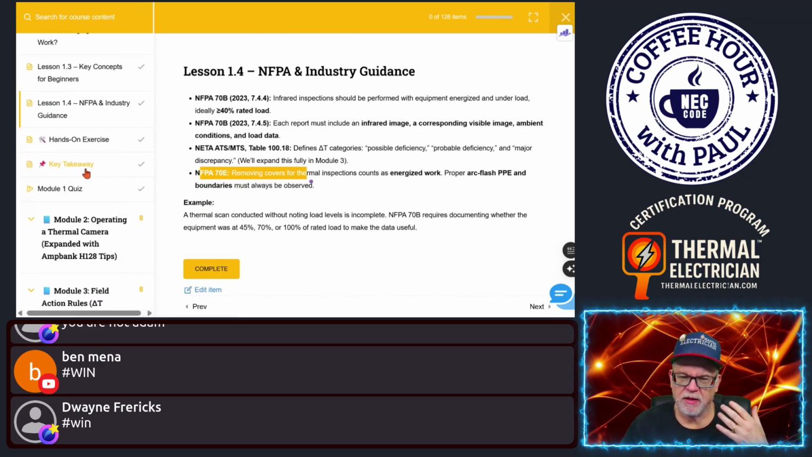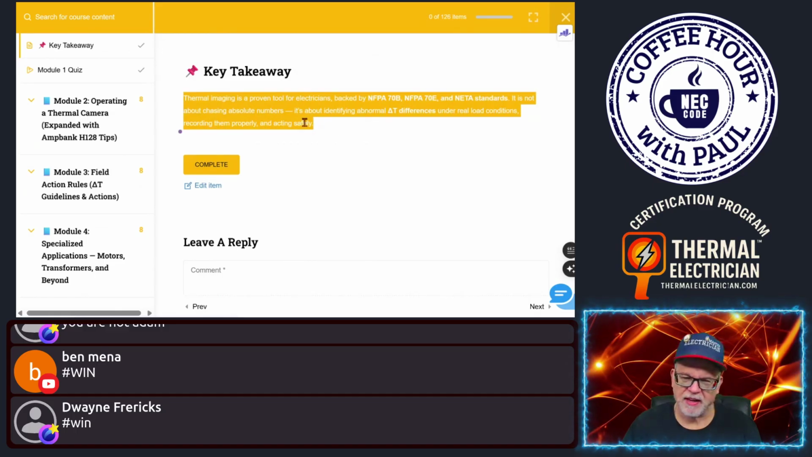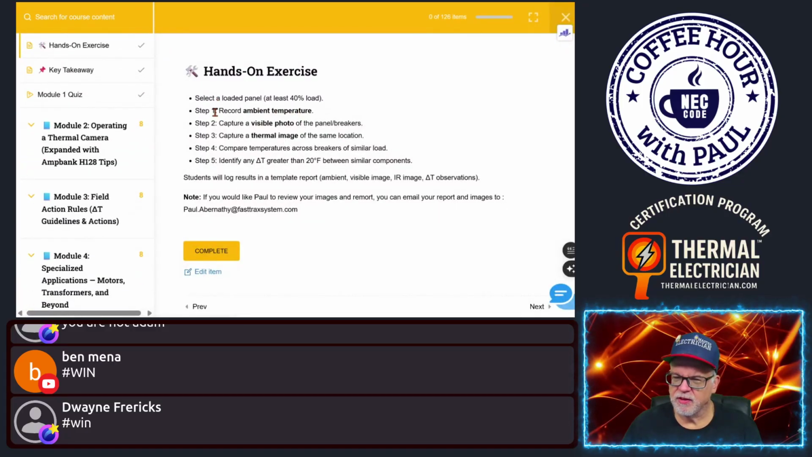Now we have what's called key takeaways. In the key takeaways, this is just what you should take away from this lesson. We also have hands-on experiences here. Hands-on experience: take a reading, loading. Here, a loading, use an example of at least 40.